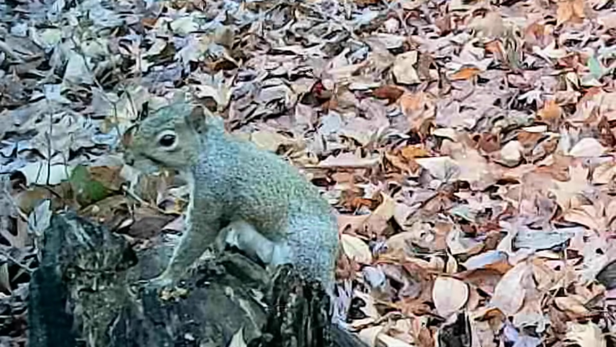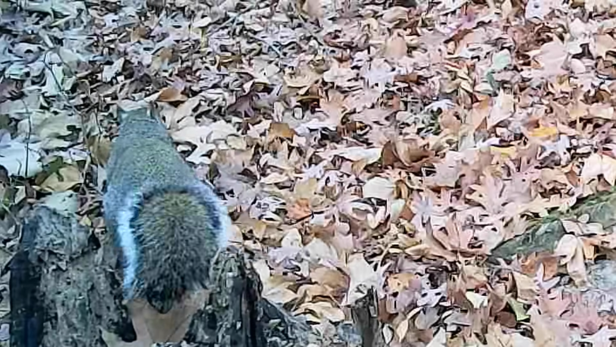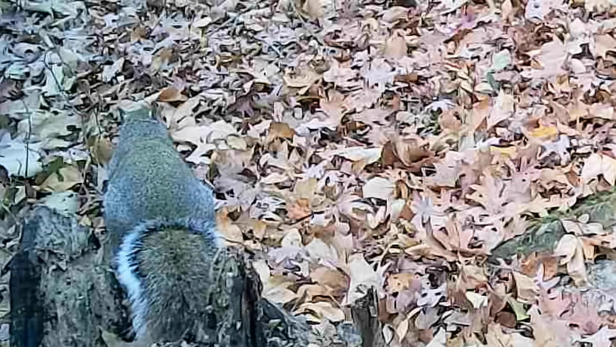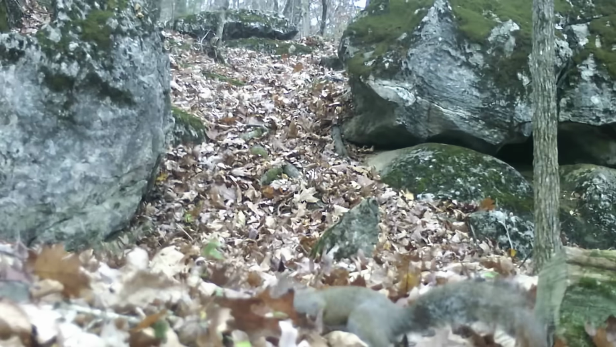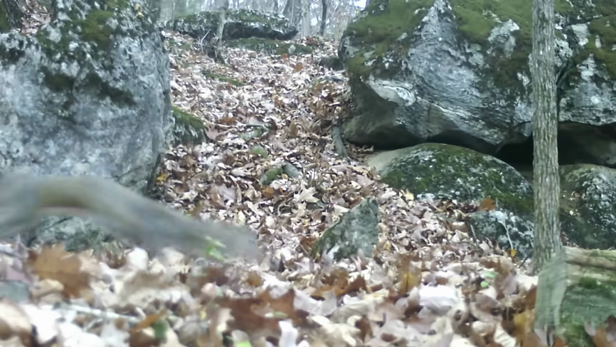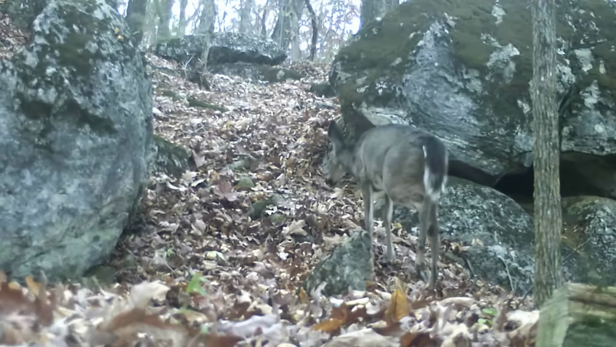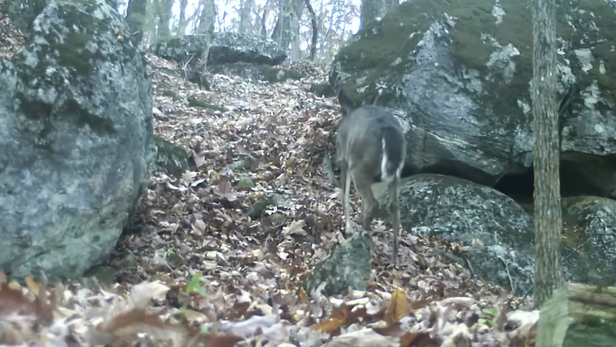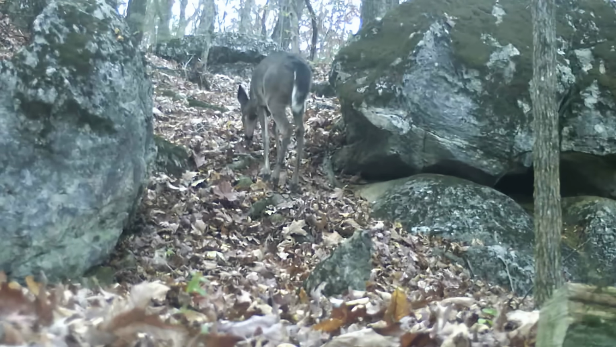Down at the stump, all I got was a couple of squirrel clips this week on a rainy day here. And the little ground squirrels right on the ground below. And down at the cut, they're always down here. And that looks like a young deer, doe, just easing up the shortcut here.